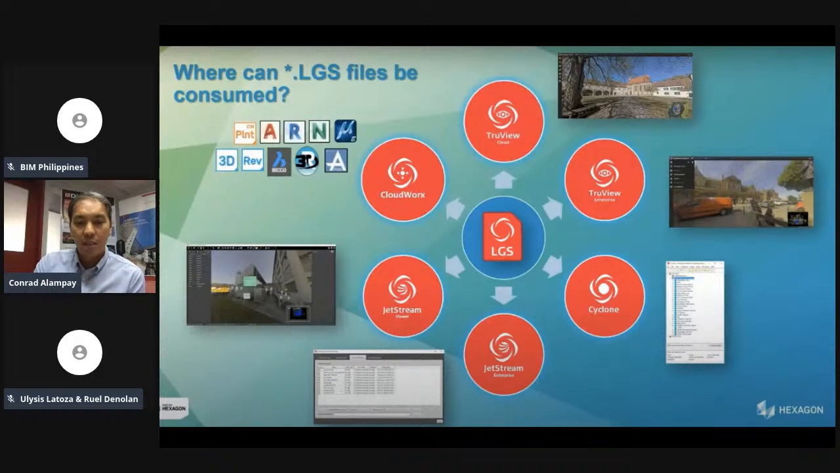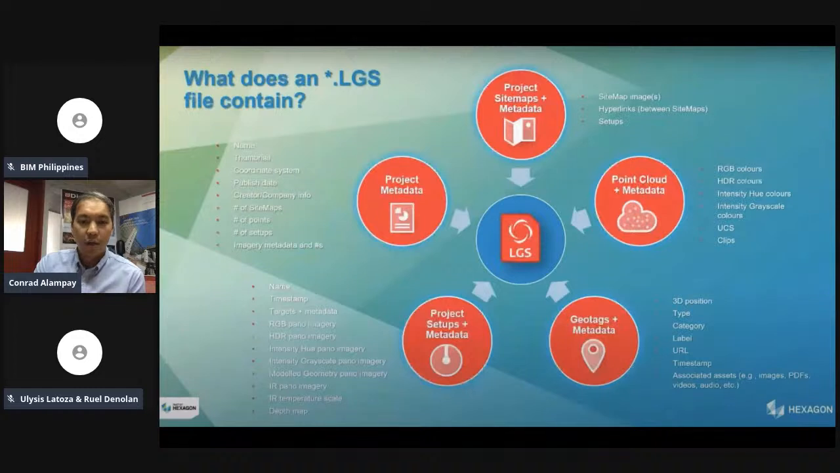An LGS file contains a bunch of information that is unlike any other reality capture file. So it has all the metadata, it contains all your imagery, it can even have geotags such as position, associated PDFs, audio files. So what it does, it brings more context to your reality capture, because your reality capture file shouldn't just be a point cloud. It has other information that's important to help you come up with your final deliverables, and that's what the LGS file holds. And all that in a single compressed file format has tremendous benefits. But we'll see that as we now use this inside your CAD platforms.